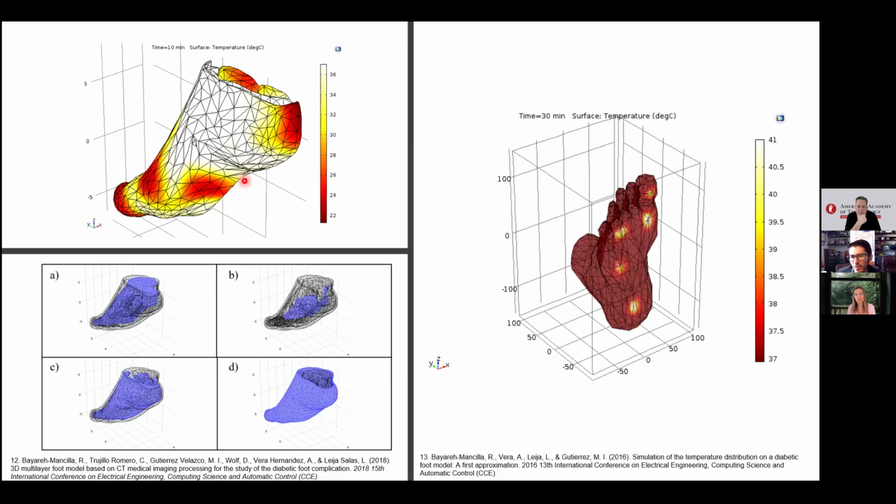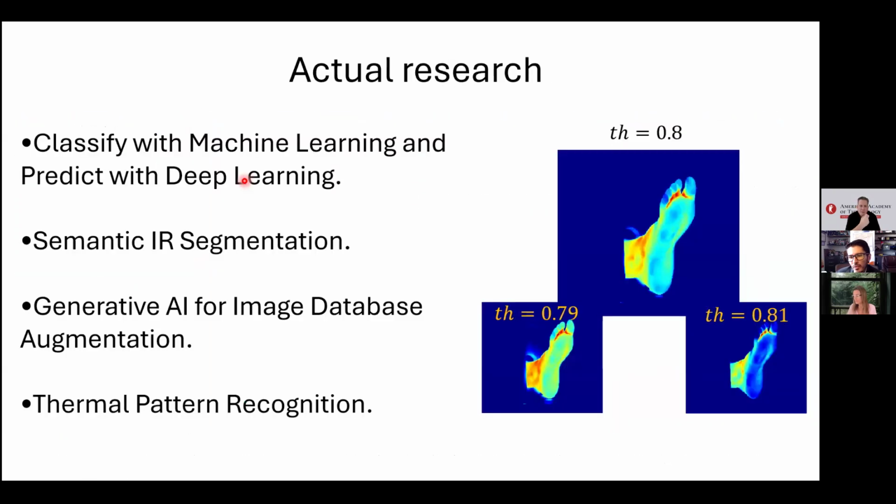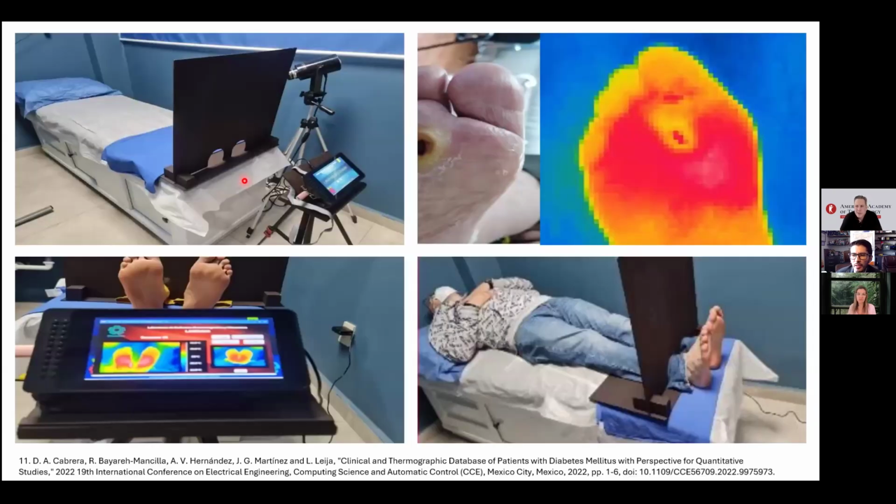The doctor can inspect it as a single entity and know that some months ago this patient had a very characteristic thermal distribution, but given a good treatment and follow-up, the thermal distribution changed, leading to recuperation. That's the hypothesis of 3D modeling, but of course, I totally agree that the problem can be solved with a 2D image.